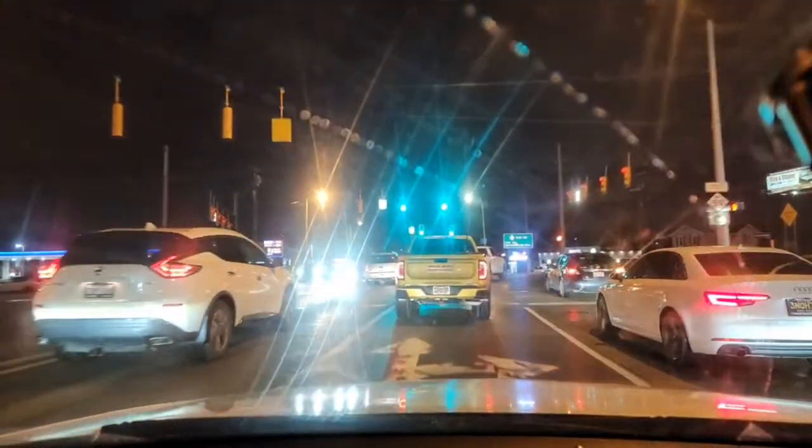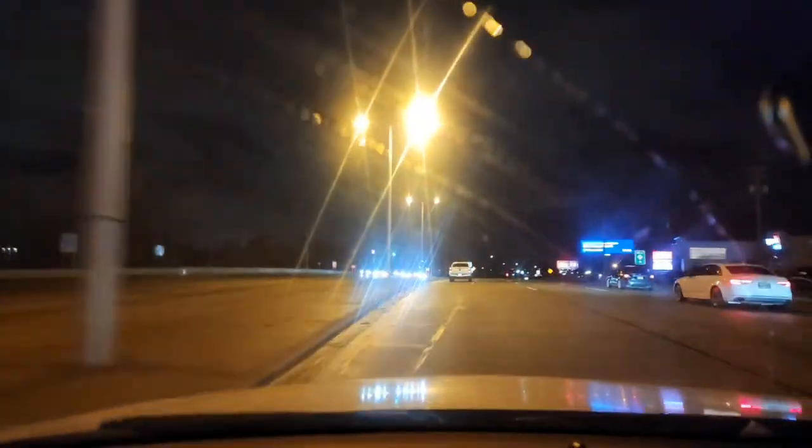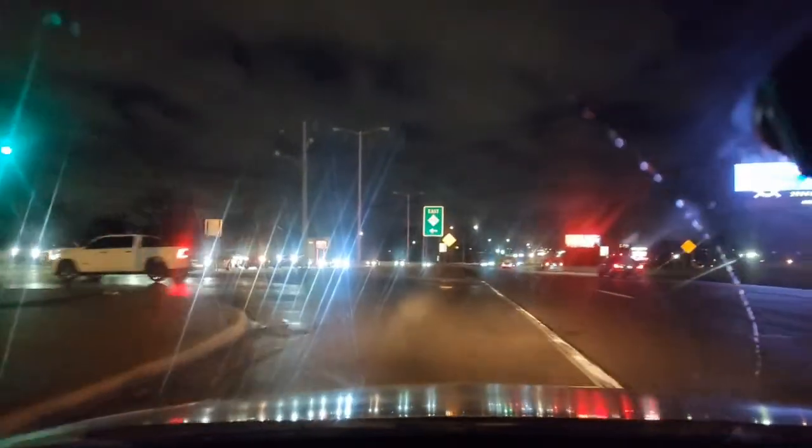All right, when I turn, I'm going to be all the way over to the left. Okay. And I'm going to follow that white Ram 1500. Whenever you make a lane change, you must use your blinker. It is a ticketable offense. So I'm going to be in the inside lane. I'm going to turn to the inside. I'm going to stay to the left. And then I turn out.